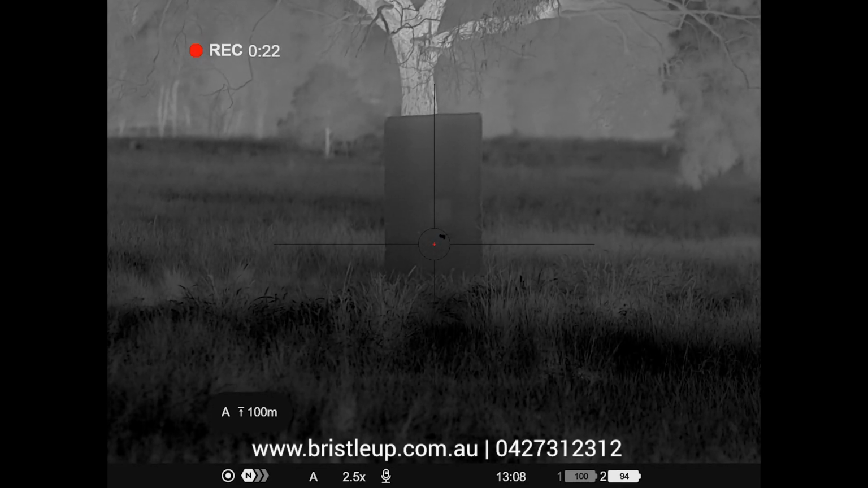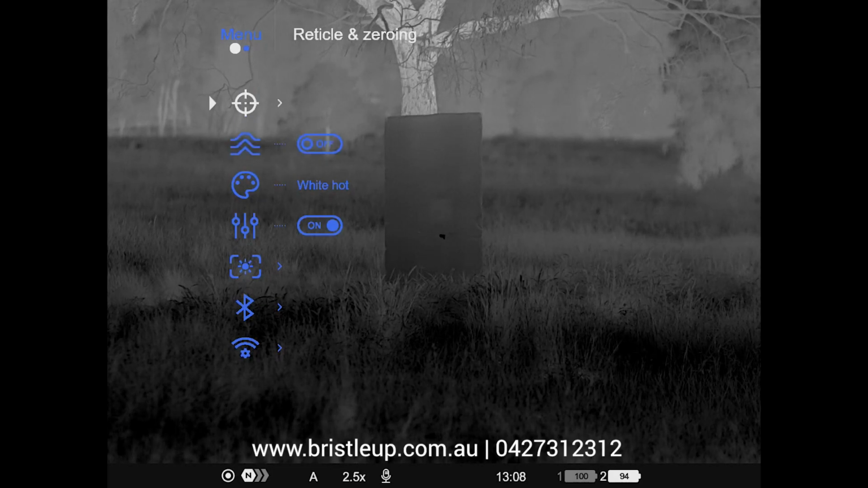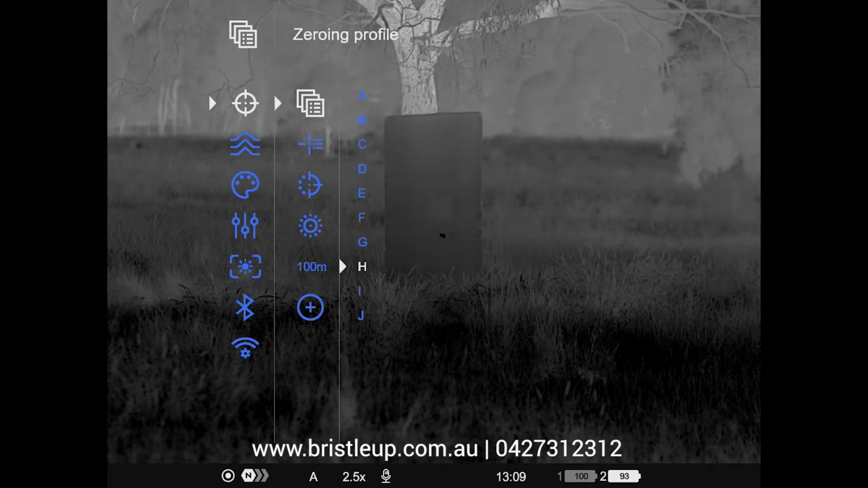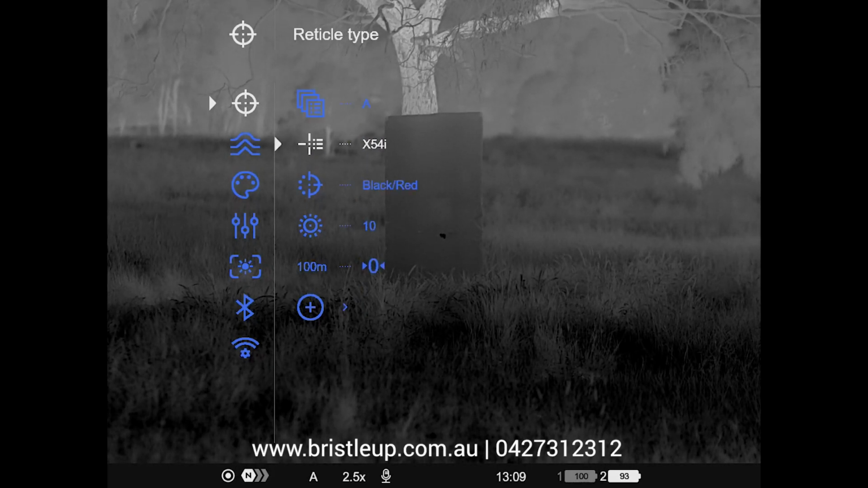Now, first thing you want to do is press and hold your scroll wheel button to open up your main menu. Once the main menu is open, you just want to select your reticle and zeroing by single pressing on the scroll wheel button. And obviously you use your scroll wheel to scroll through the different options. Now, from in here, we can choose our zeroing profile. You can have up to 10 profiles. This can be handy if you're changing it between firearms.